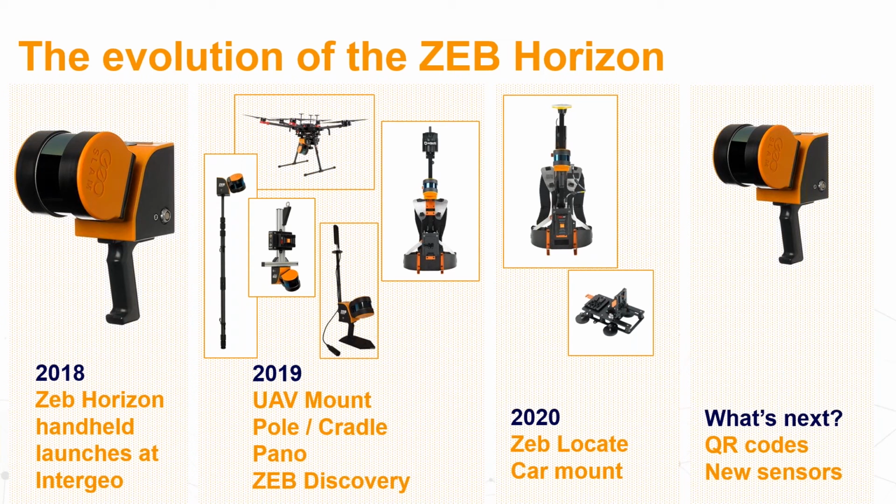Since that time, it has had a lot of development, not only in software, but in the accessories we added to it. One of the first was the UAV mount we added to put it on drones. Another one was a cradle for the miners or for all those who use it for vertical applications.